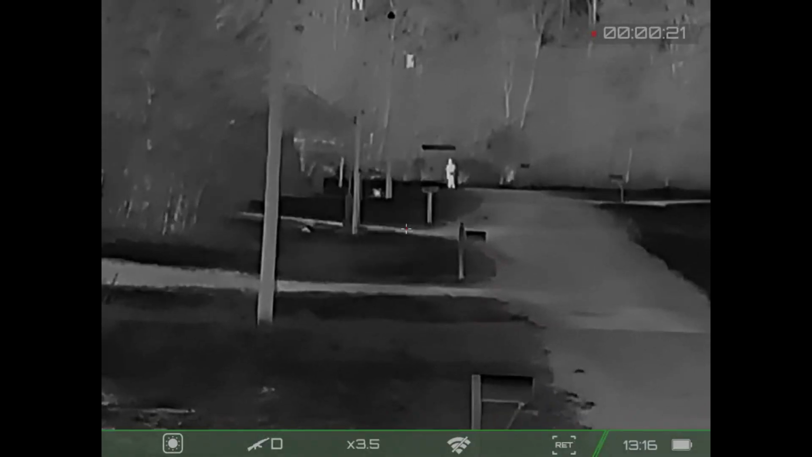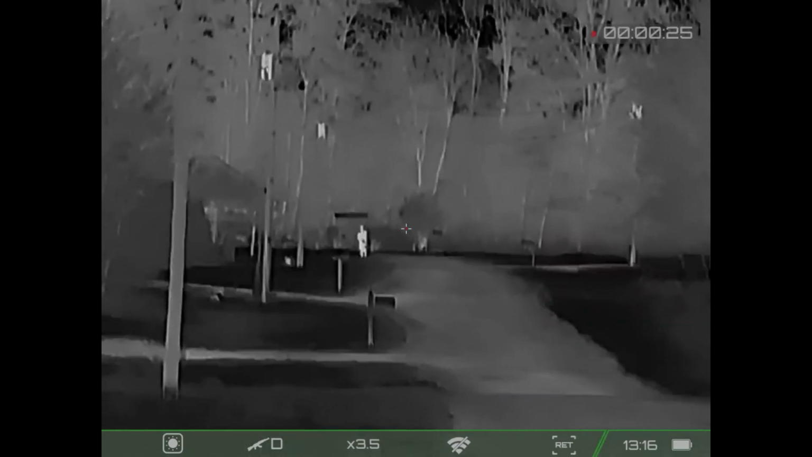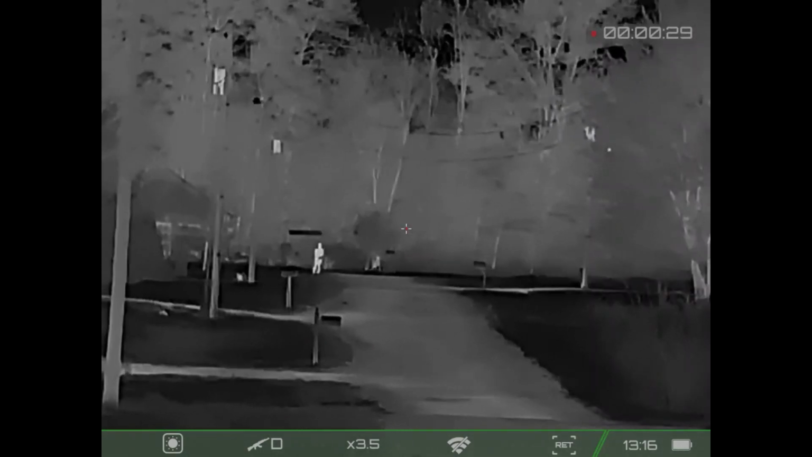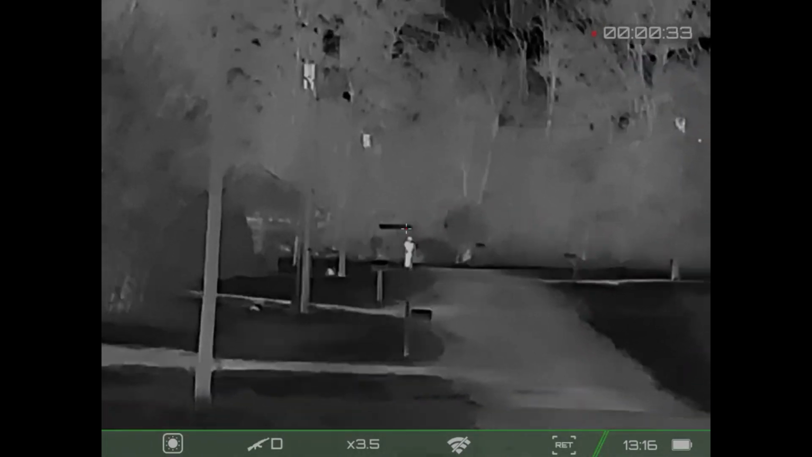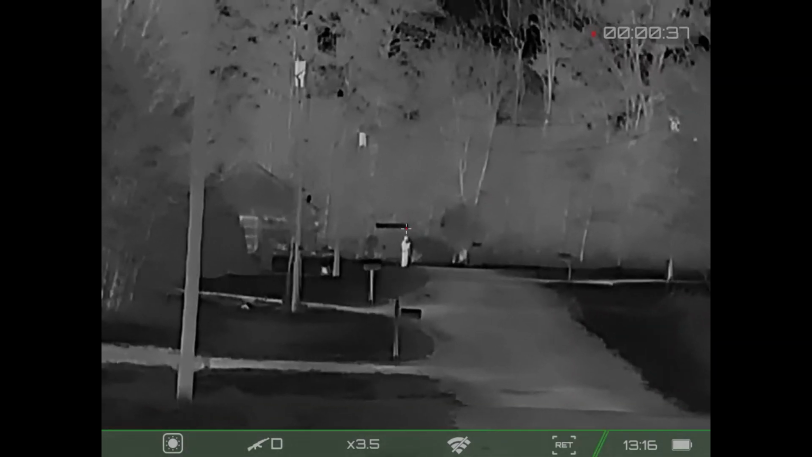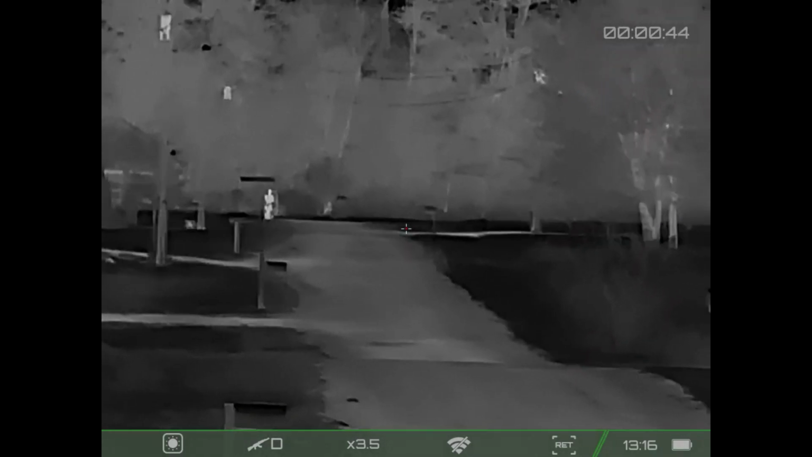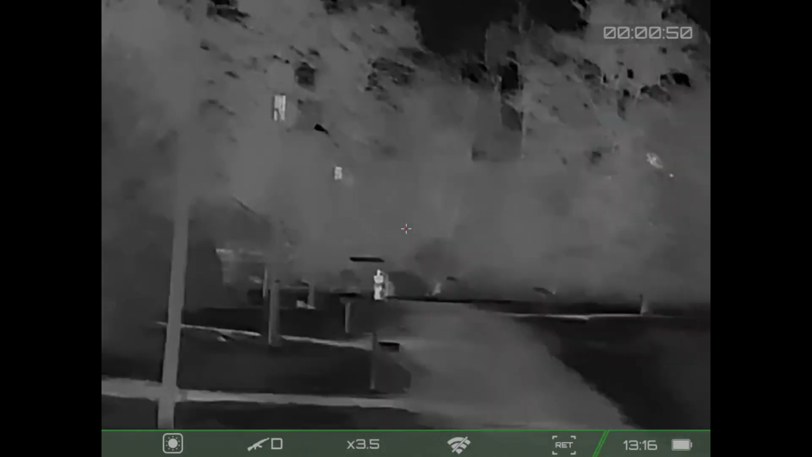Okay, so got the RIX S3 off the rifle and using it as a handheld here. I've got my daughter standing down at the end of the lane, which you can make her out no problem at all. And using it as a handheld is pretty cool. I mean, it's a very compact unit, so it's very easy to tote around. But here we're using white hot. So from here to about where she's standing is about 450-ish yards, and we're on 3.5 base magnification,